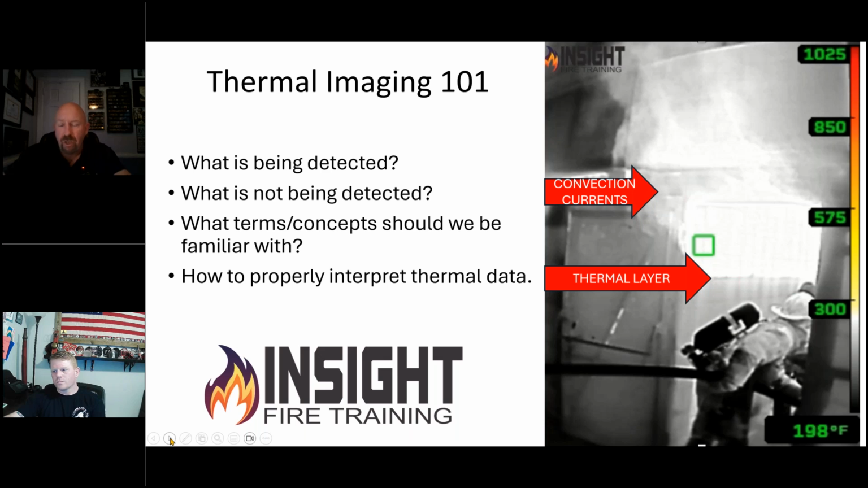Your camera is programmed to measure heat in a specific range, long wave infrared, and it displays it based on algorithms that the engineers program into the device. And that also varies depending on where you're standing, what's between you and the target, what the surface looks like, what the reflective surface is, is there any atmospheric attenuation, am I standing directly in line with the target, and the end user itself: am I properly interpreting this data or using an incorrect thermal color palette that may not be applicable to this particular application.